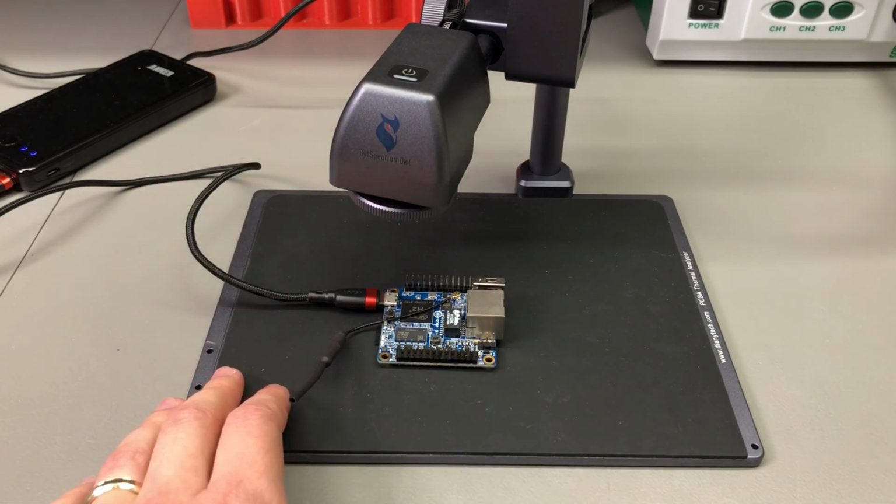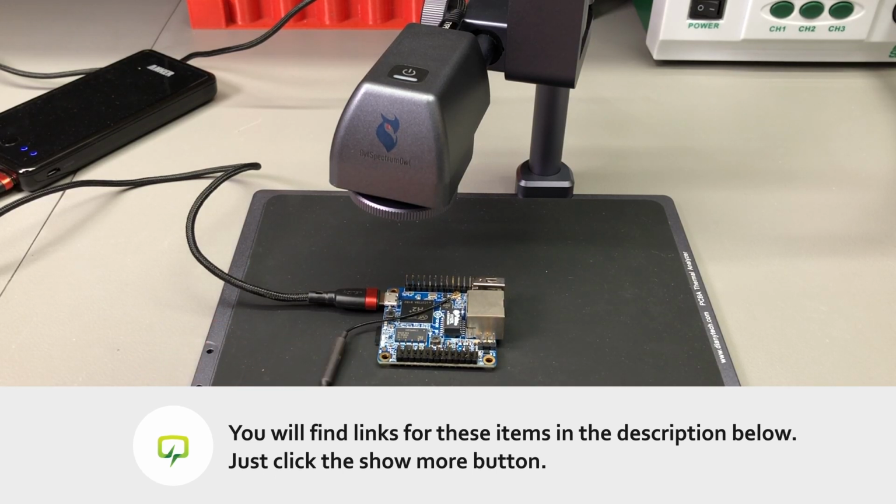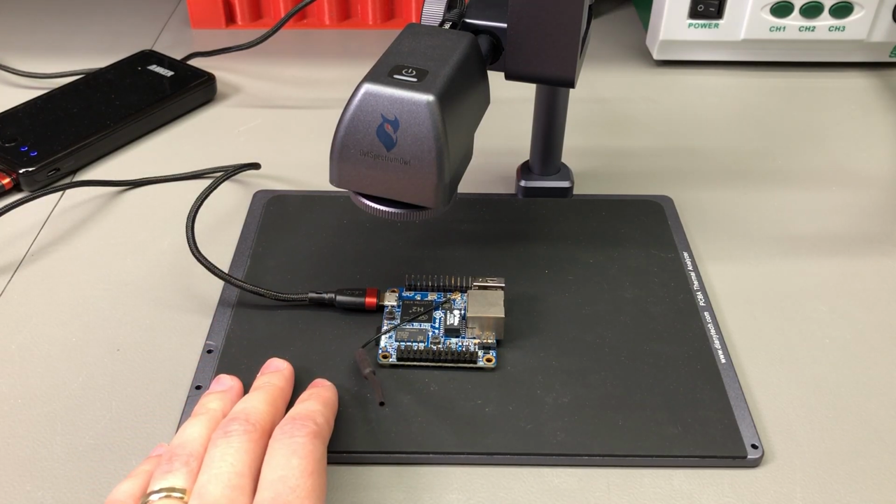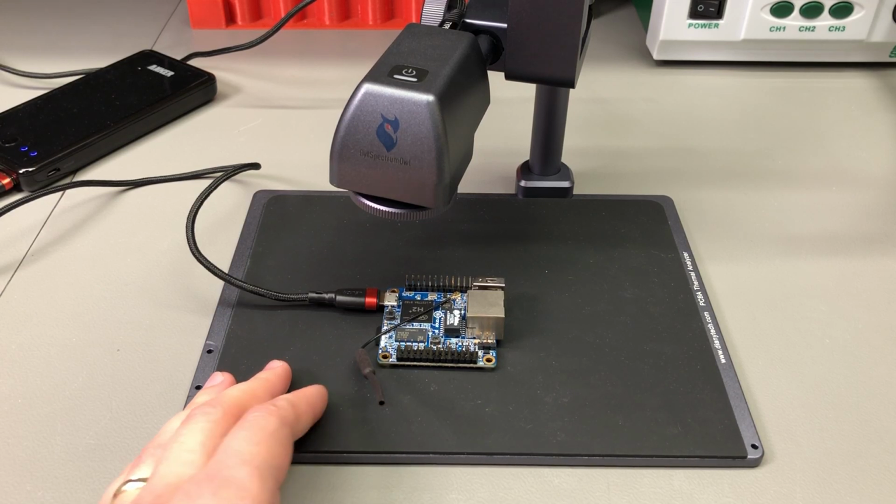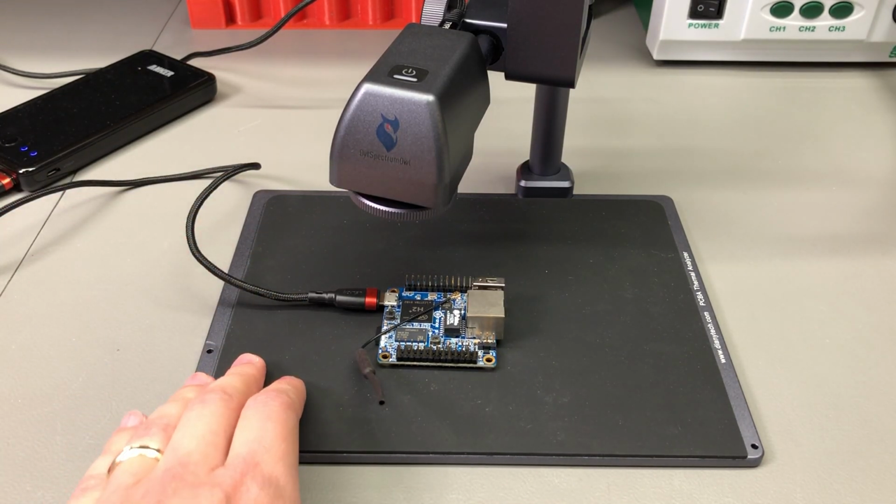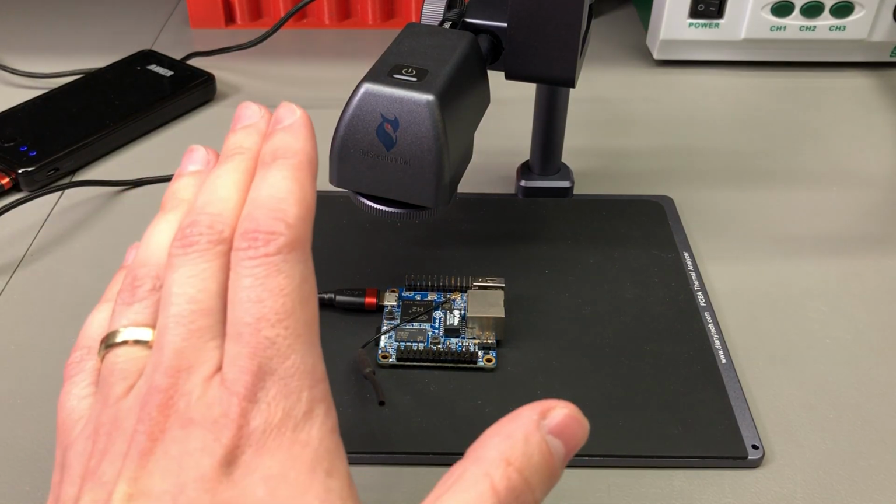Should you decide to get one of these, they are available on their Amazon shop and from various sellers on AliExpress, and I will put some links in the description below so you can check them out. Dianyang Technology have also been very responsive while chatting with them over email. It seems that their English is very good. They're constantly adding features to the app. So reach out to them if you need to. You will be pleasantly surprised.